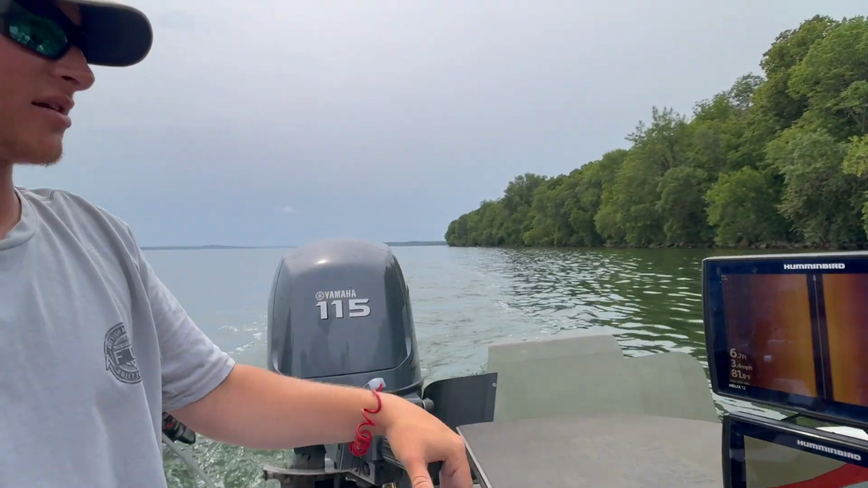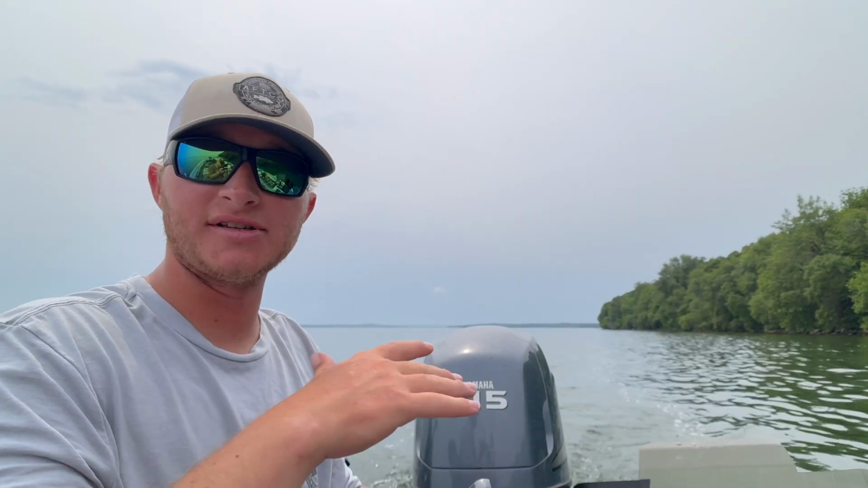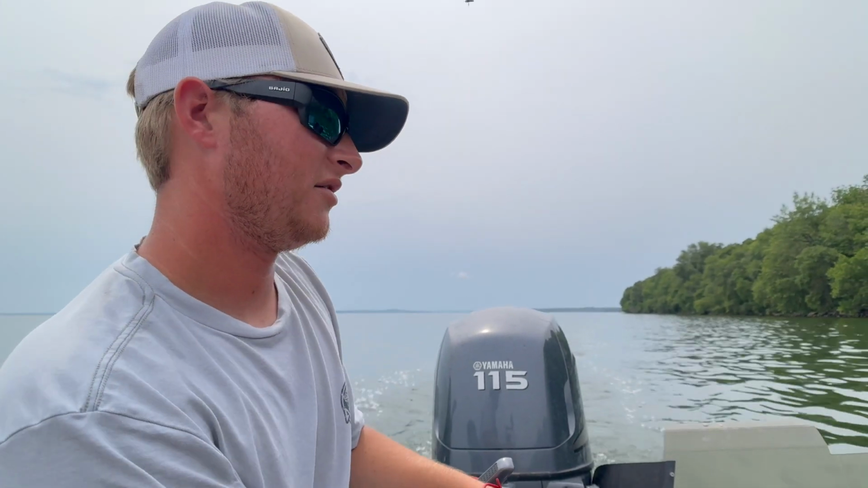But, so we got the rocks there. So that's kind of what rocks look like, and the sand's going to be flatter. And a lot of times here on Leech, because you got so much wind, you actually see some ripples in the sand, more so than you would on smaller bodies of water that don't have that much sand or that much big waves.